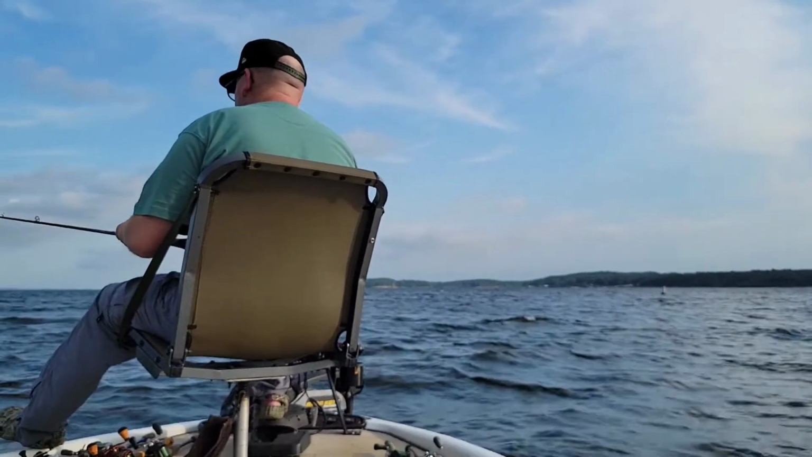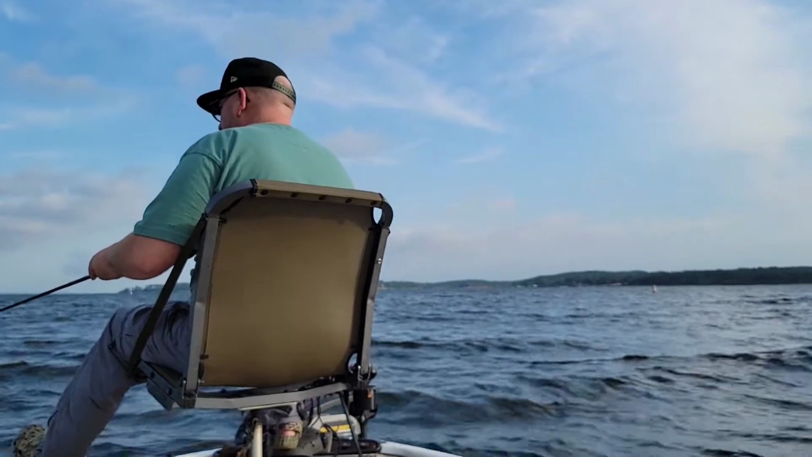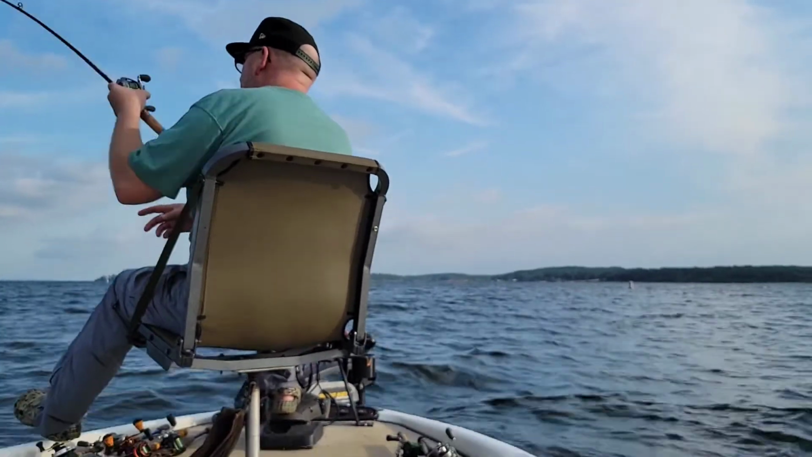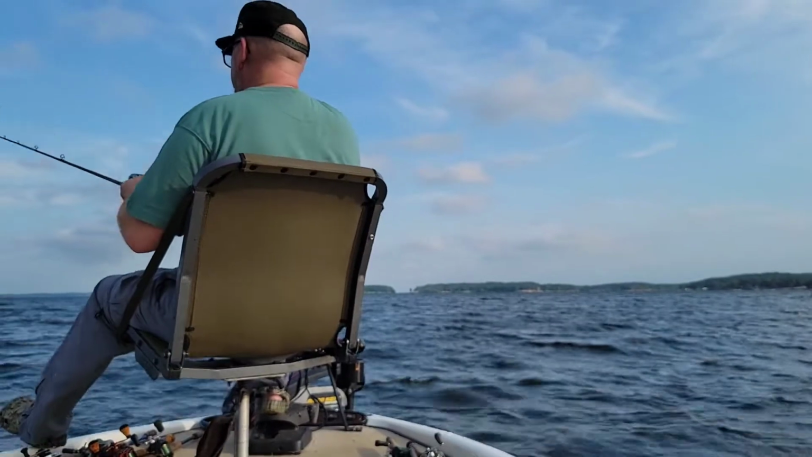Let it come down on a semi-slack line, just pop it up and follow it back down. Most of the time they'll hit it on the drop. Other times you'll just pull up and they'll have it. You just feel heavy.